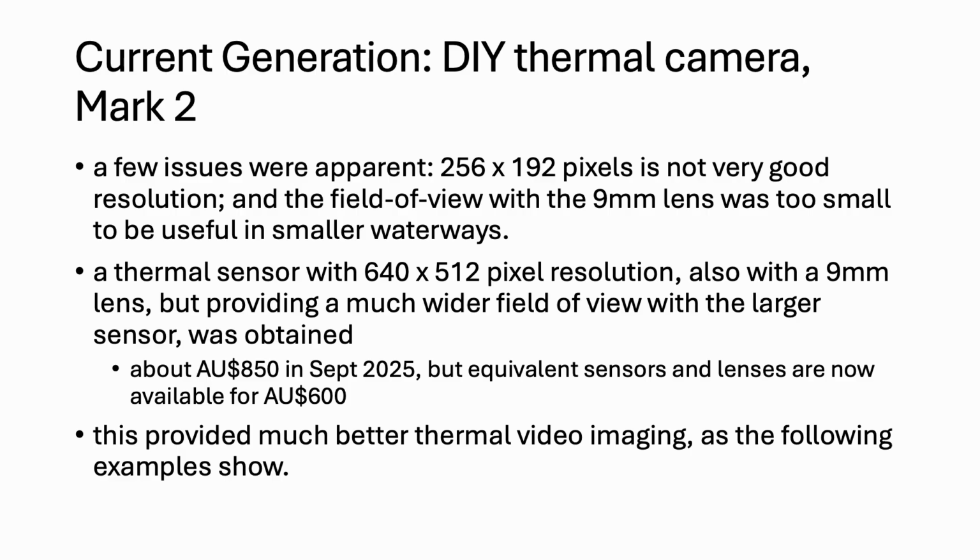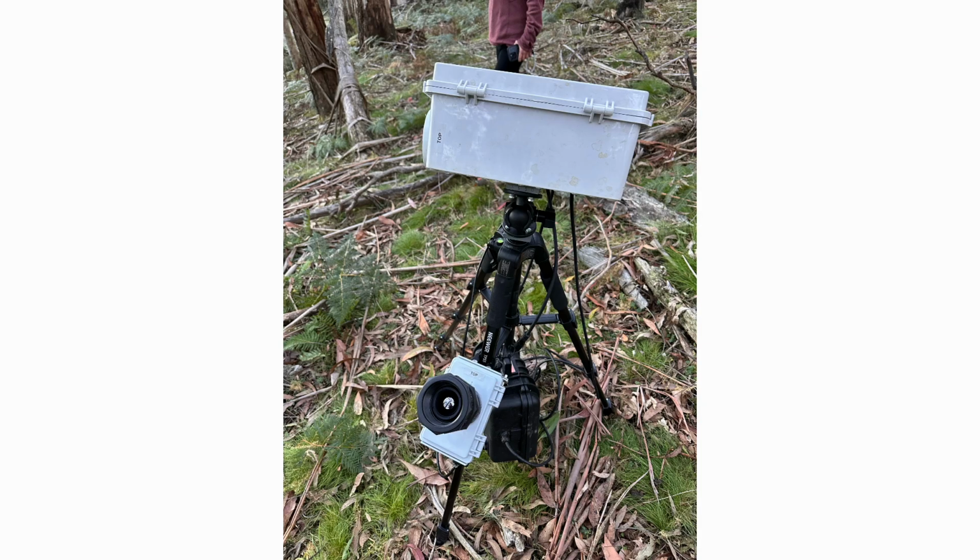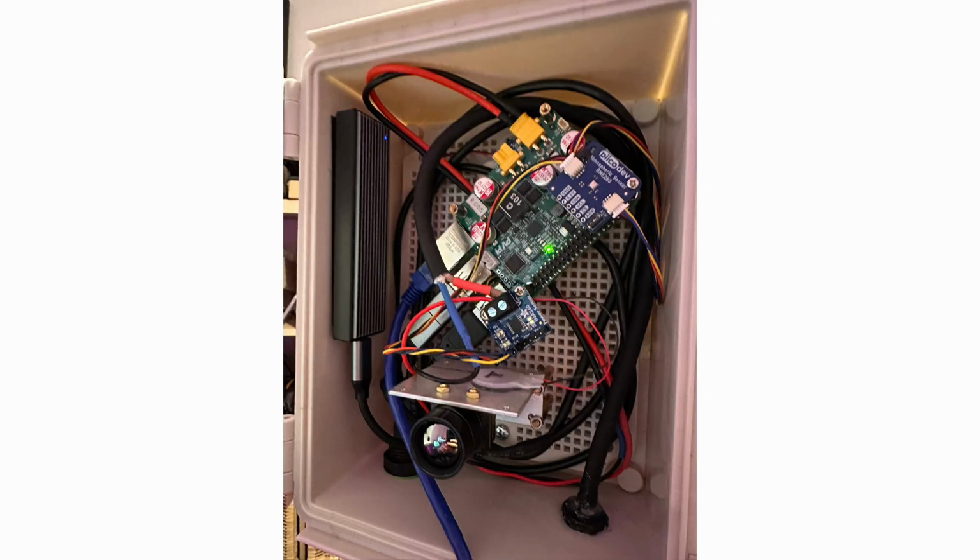So we put that together in a camera in the same way, interfaced to a Raspberry Pi and storage and so on. And this provided much better thermal imaging video, as we'll show you in the following examples. This is the first iteration of that. This is one of our existing near-infrared cameras in the larger box, but we've attached the thermal camera, and you can see the germanium lens peeking out in the smaller box at the foot of the tripod, so we can record both near-infrared and thermal.